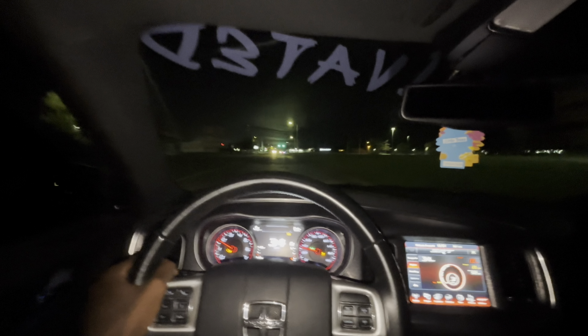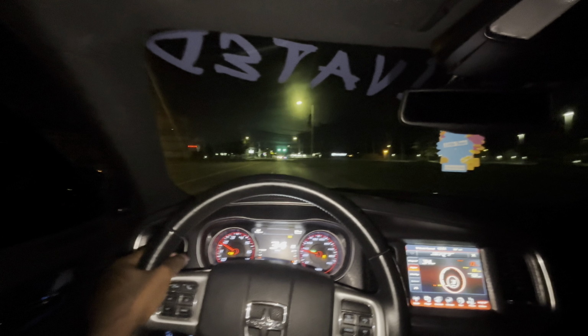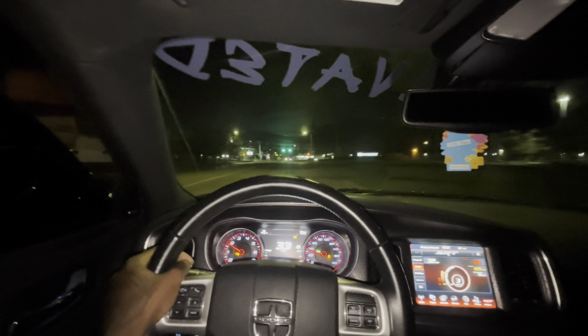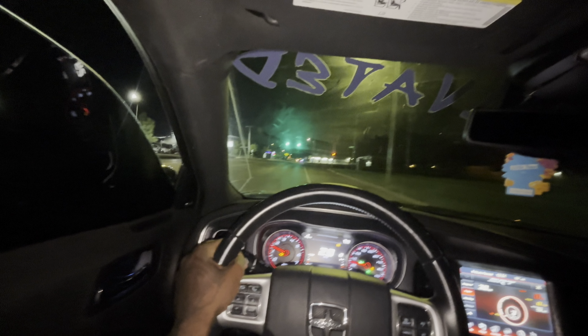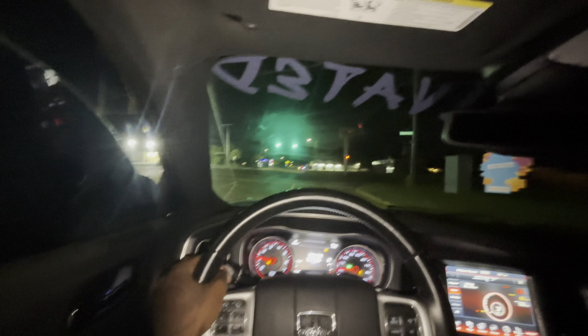Actually, no, that street bumpy as fuck. If I ain't tripping, I don't think I am. Yeah, this street bumpy as hell, bro. But there's hella police down there, so it ain't even no debate for real.